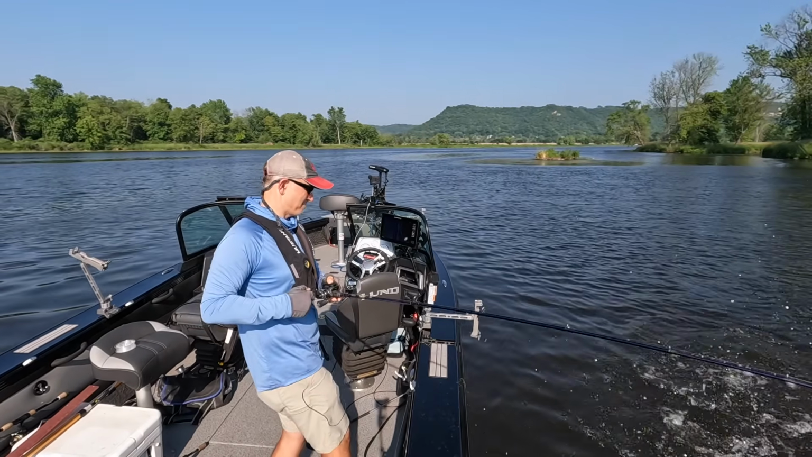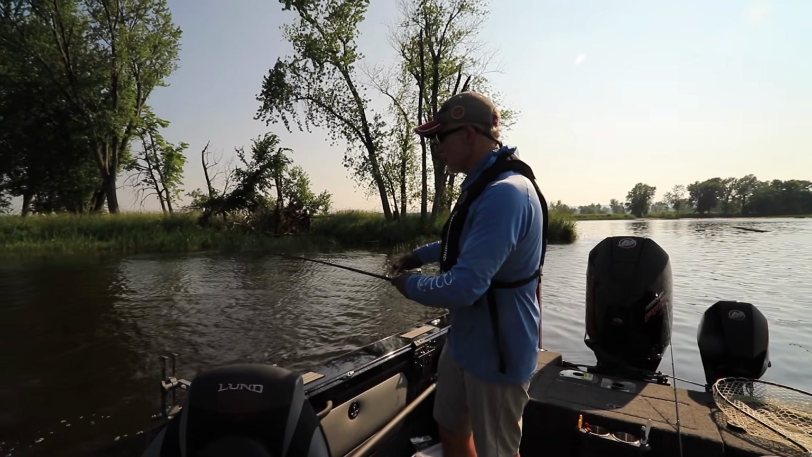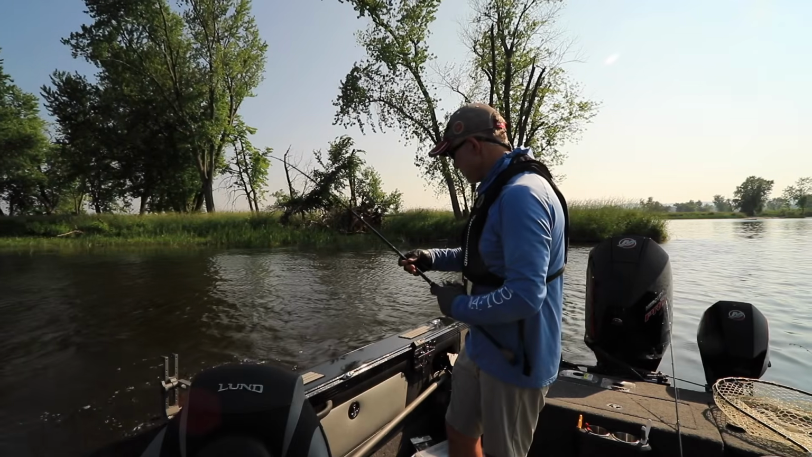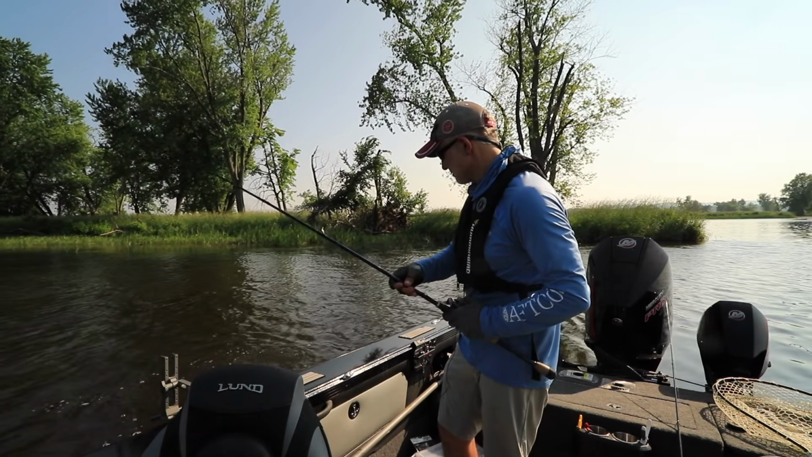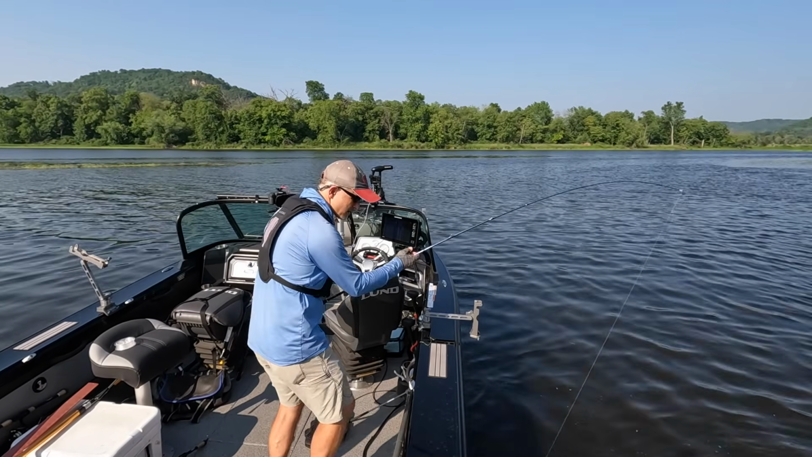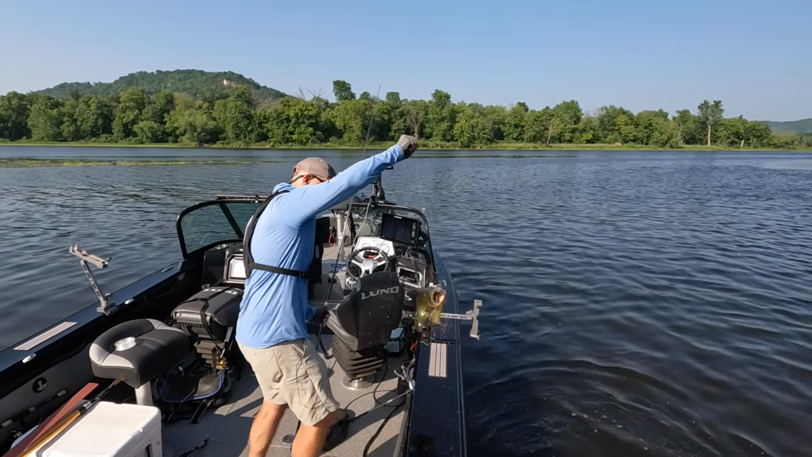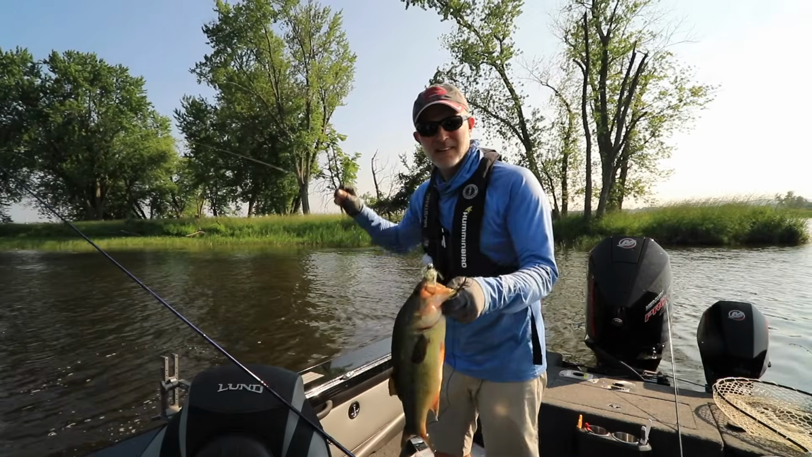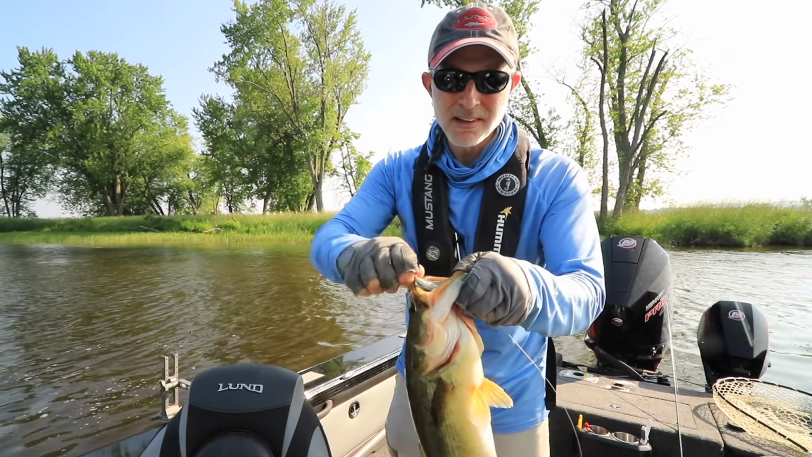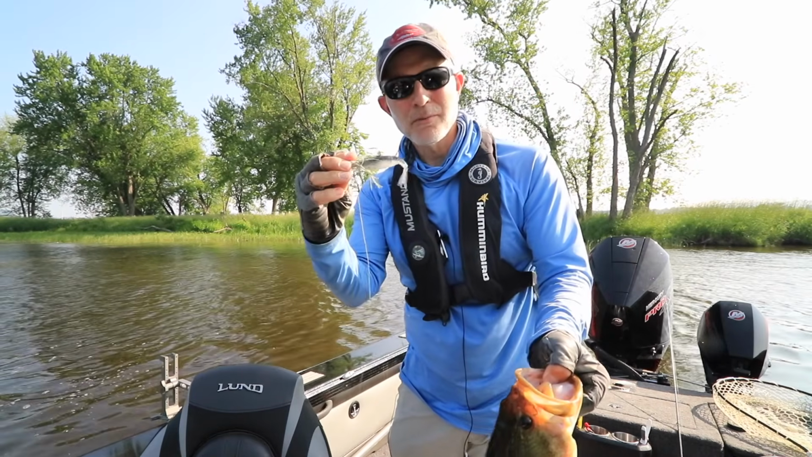Oh, big bass. Oh, we're hooked up on a big largemouth. Came over here into that grass where I marked a bunch of fish. Went back to the chatterbait and in about 3 casts, this is what we're dealing with here. Oh, there we go. That's a quality largemouth, no matter where you go. On a chatterbait with a razor shad trailer.